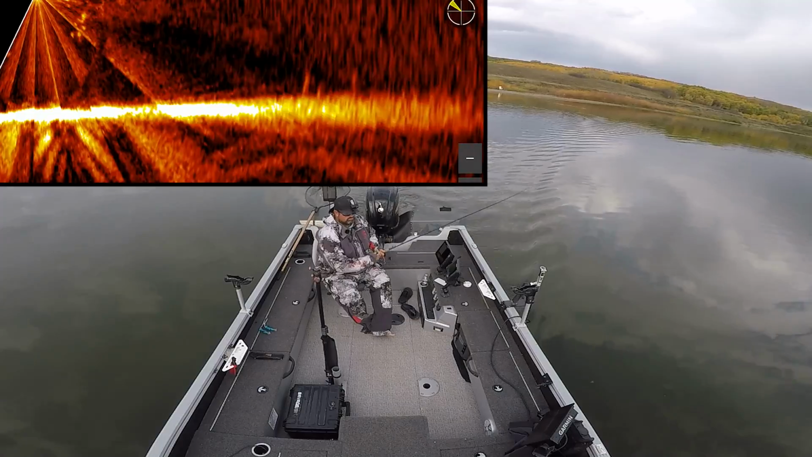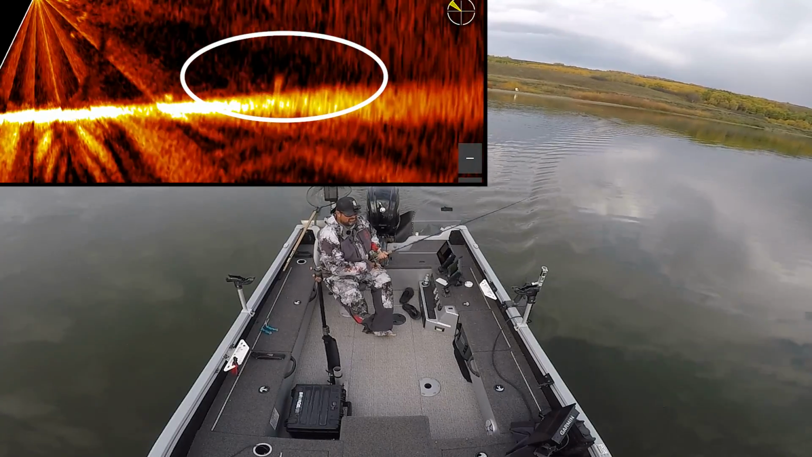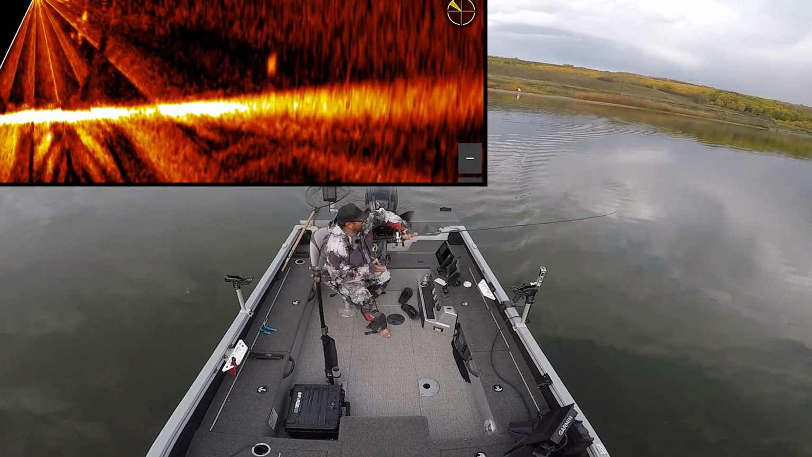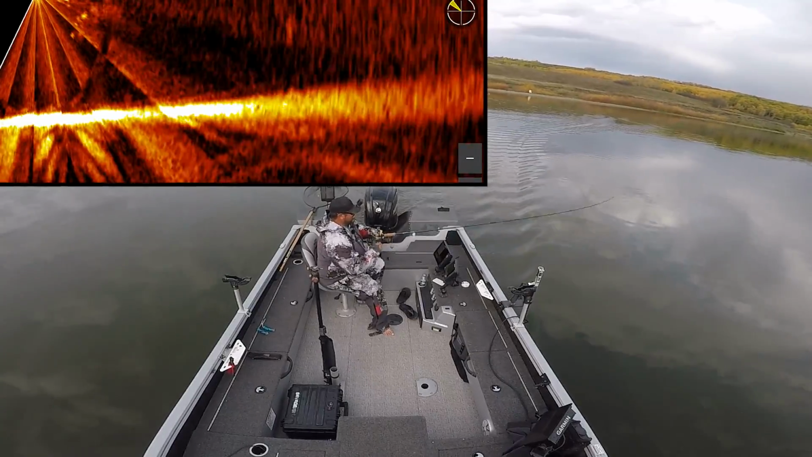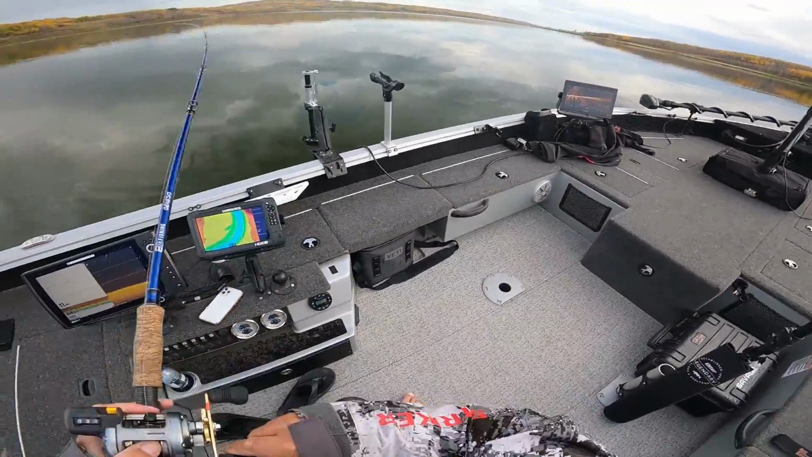off a fish. Oh, he's chasing it. Come on. It's right on it. I enticed that one to bite, I think, just by reeling it a little bit faster than what I was trolling out there. That was interesting.